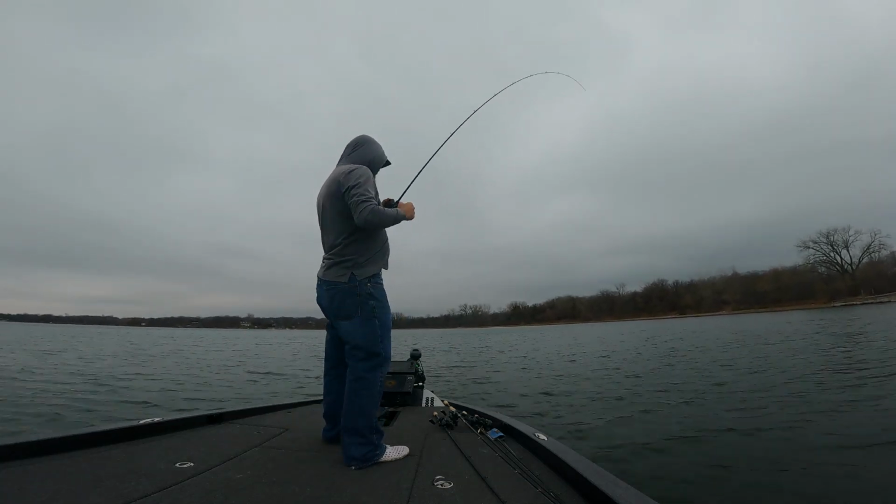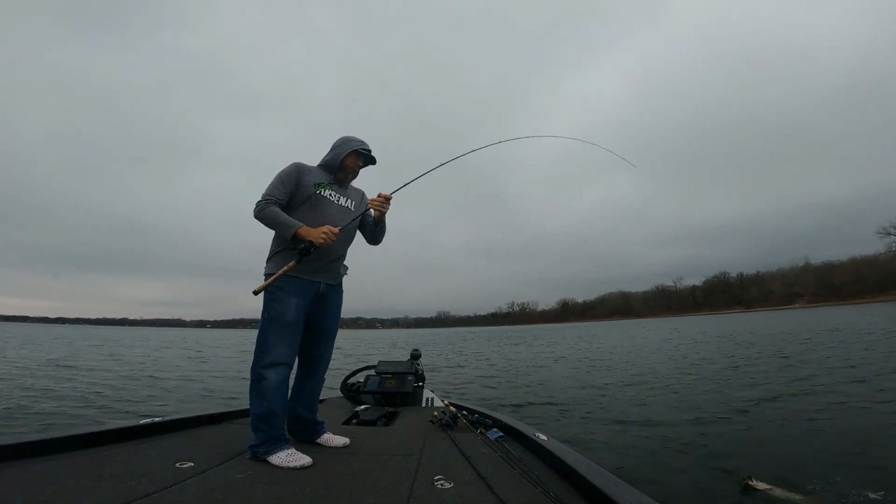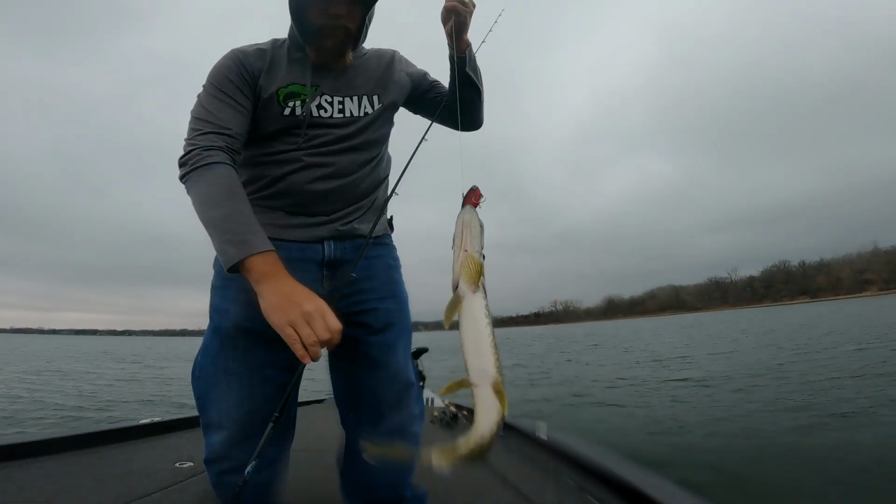Fish on. What do we got? Pike. Pike always want to play. Not what we were looking for, but it's a bite.